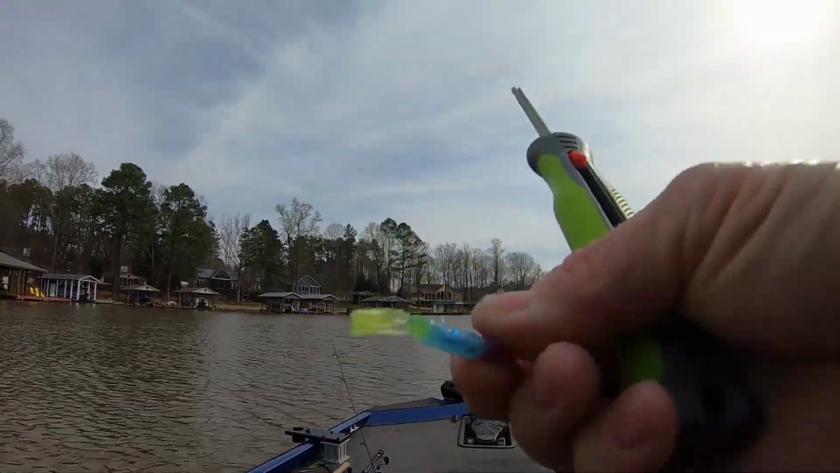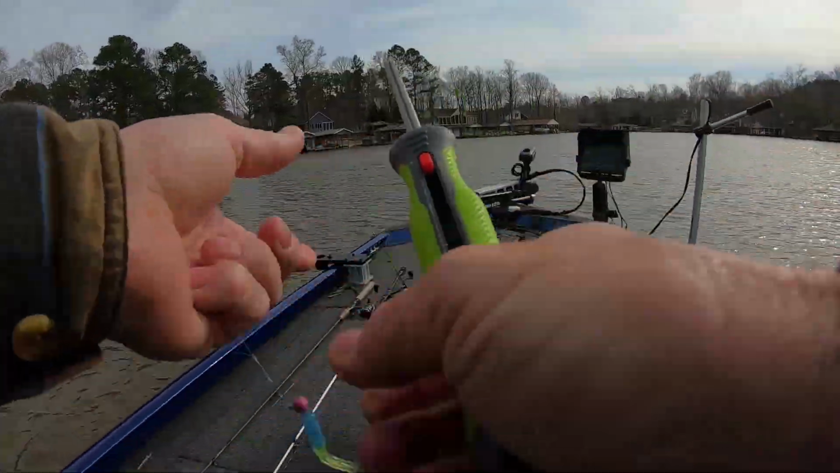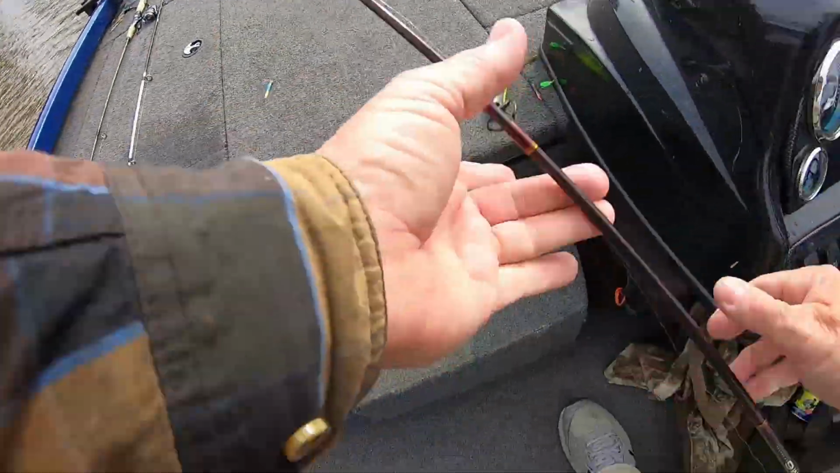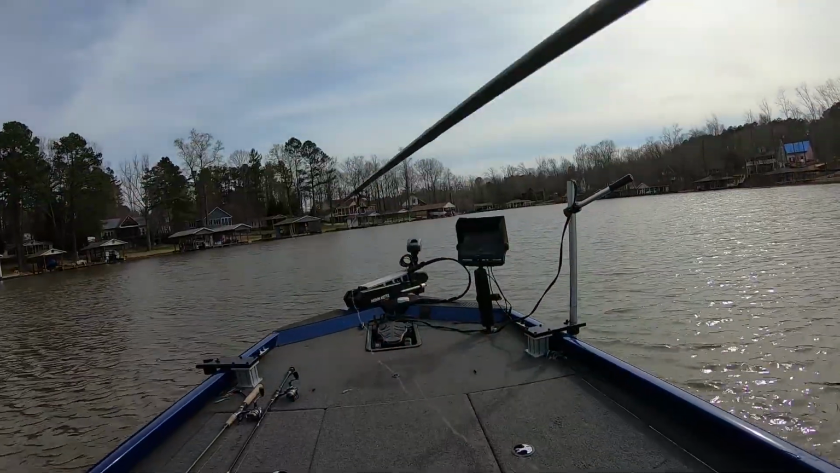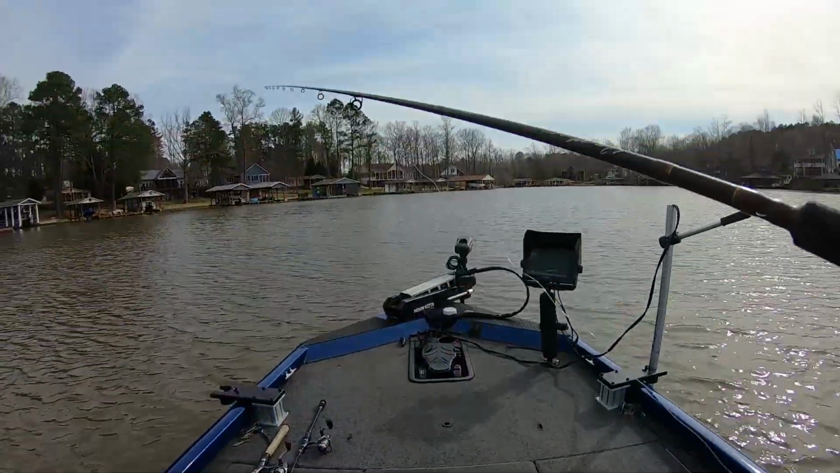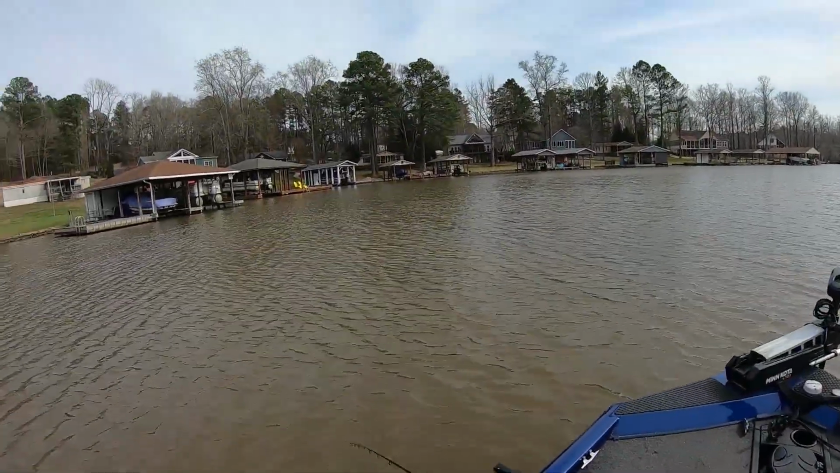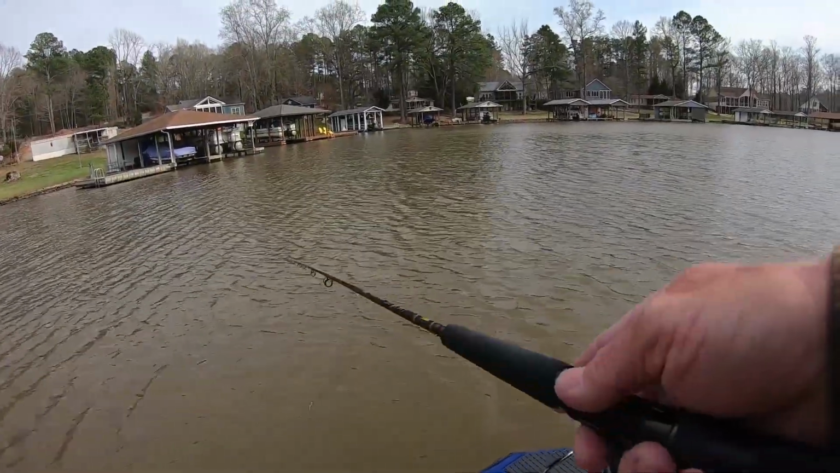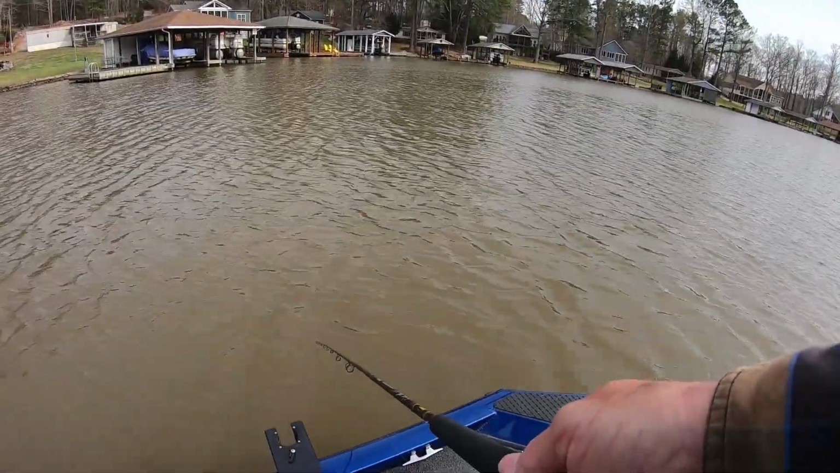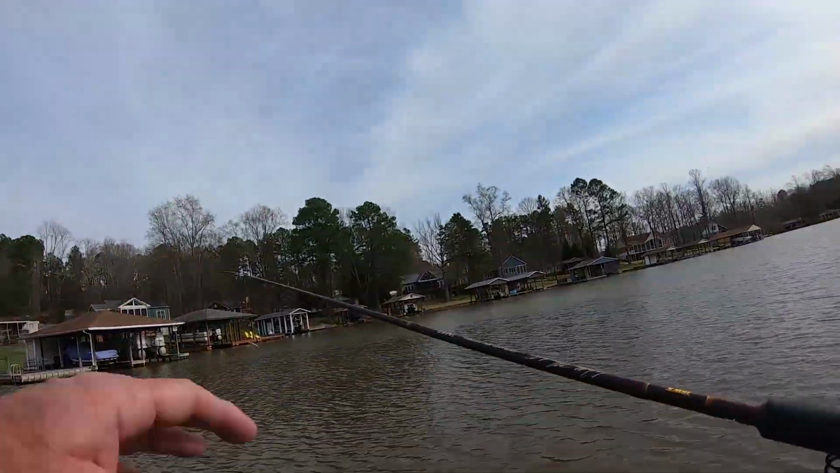And they love the blue today. I'm telling you. I've tried different colors, and you can catch fish on anything today as long as it's got blue in it. But I told you this before. Blue is really good on this lake anyway. But in this watercolor right here, as dirty as it is, I can only see my bait down right there.